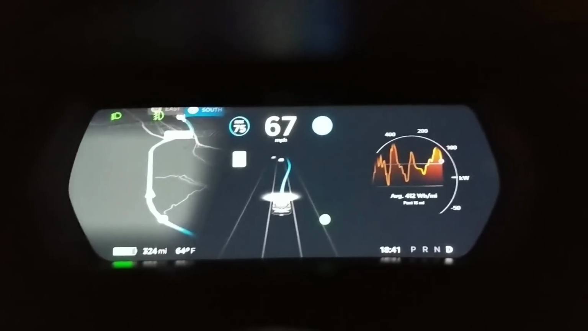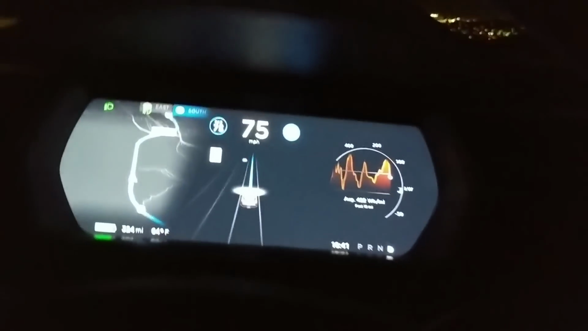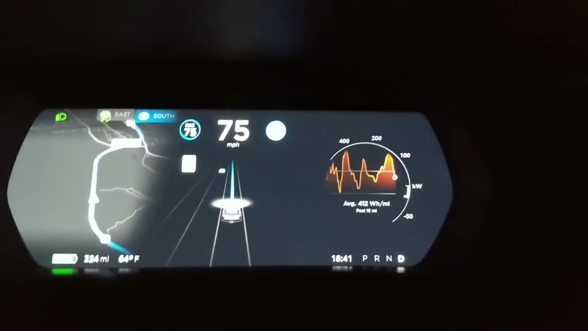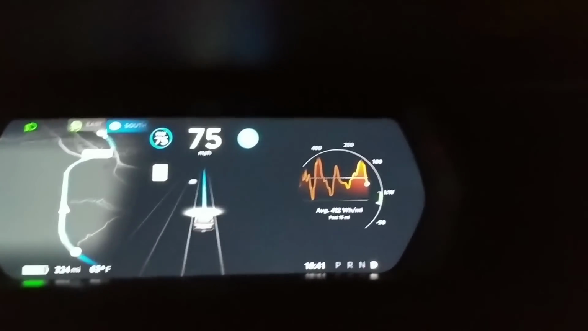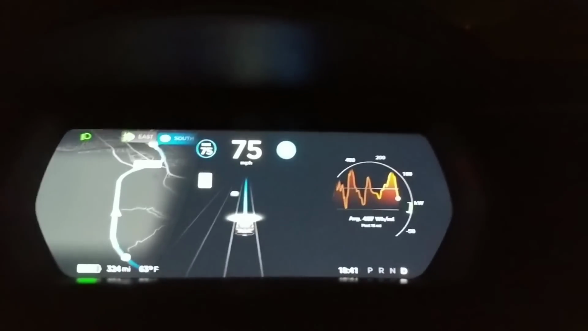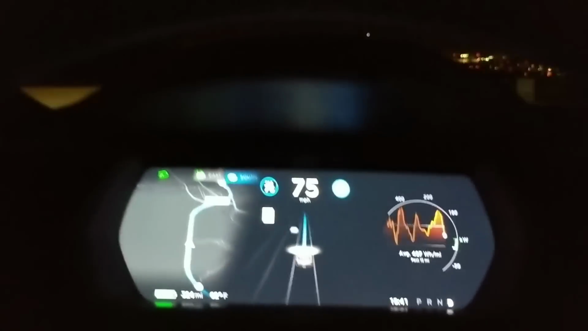Oh wow, okay, now confirm lane change. So we're going on the right side. We're very close to that vehicle, but thanks to Mad Max, no problem. We can still overtake it using Autopilot. In the previous version, that was not possible. The car has to have a long distance from everything else before it can switch lanes.